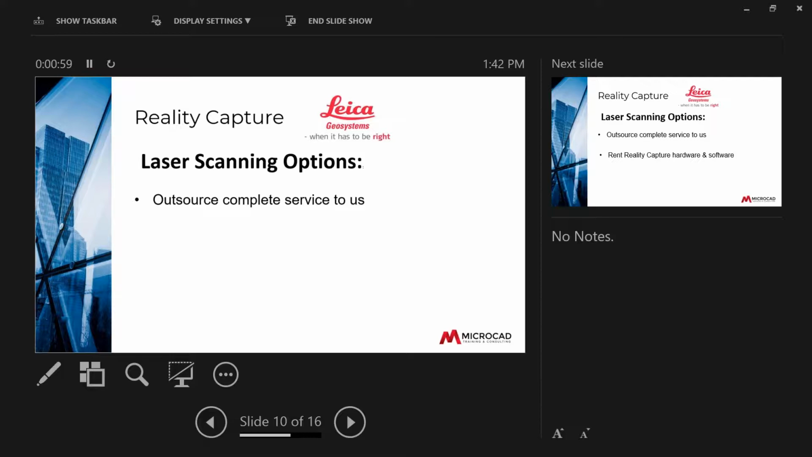Something else I want to make you aware of is we also do drone scanning, and Peter, one of our applications engineers, is also a licensed pilot. So we do a lot of drone scanning for a lot of our customers as well. So that's certainly an option, a service that we provide should you want some additional information about that.